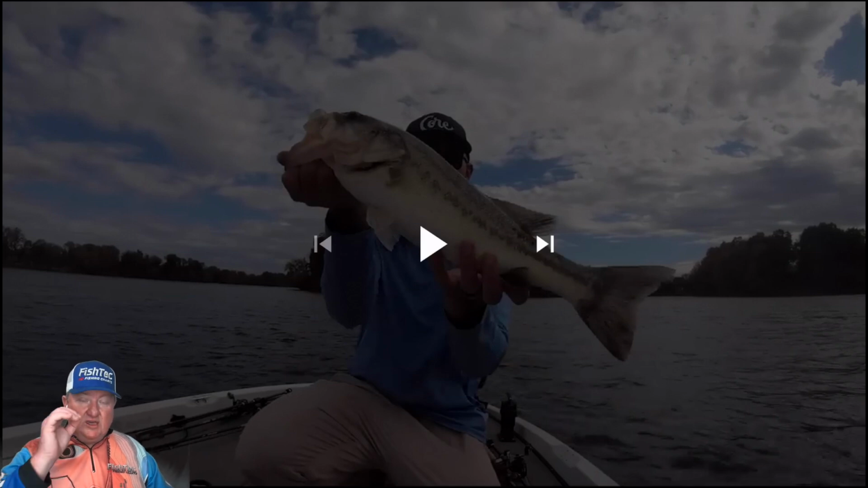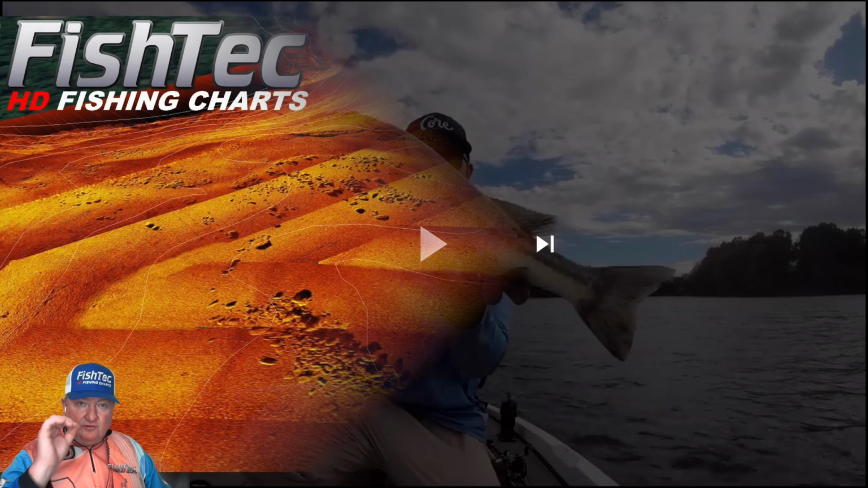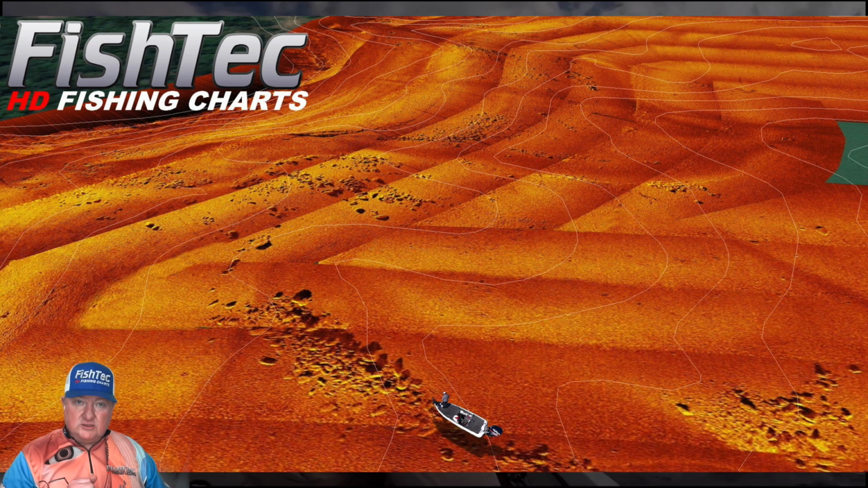This is one of the key differences between a Fish Tech chart and any other chart in the world. We are using the best tool for finding cover. We've identified that. We've discussed it. We know what it is. No, it's not your 360. No, it's not your Live Scope. Those are fantastic tools, but don't use them for the wrong thing.